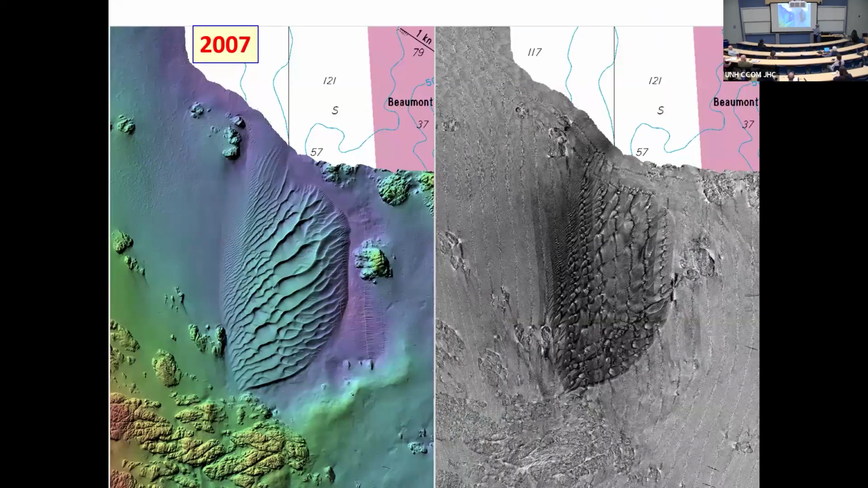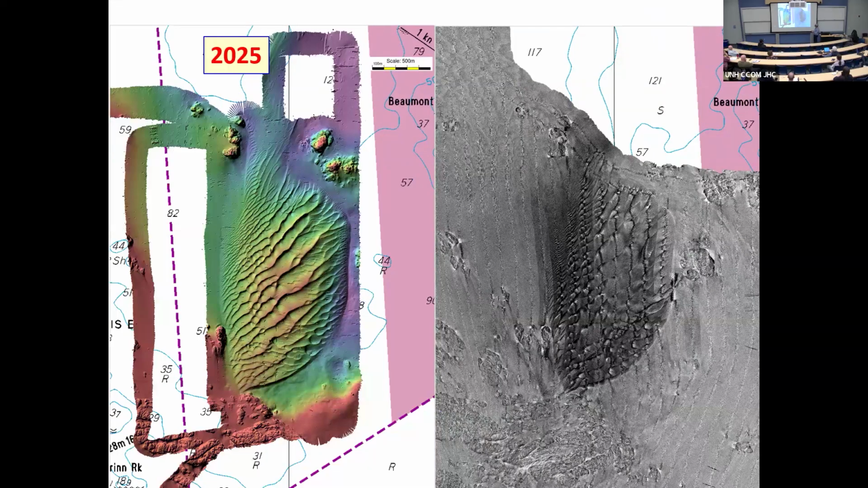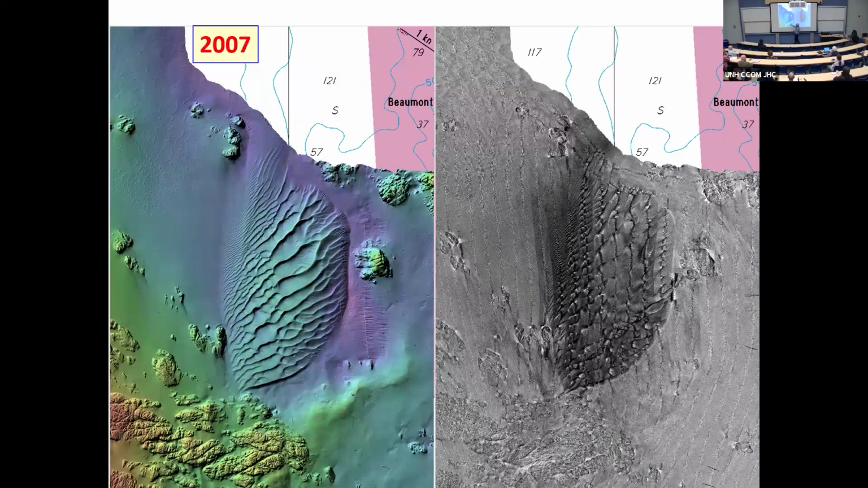If we go and have a look at this, it had only ever been surveyed once before. You can see, no surprise, over 18 years it's changed, but it's very, very active. On this side, there's net migration in this direction. They're asymmetric. On this side, they're almost symmetric, but it's actually blasted through here. You can see it's very high backscatter here. This is the area I'm going to show you as an example of what we can do.